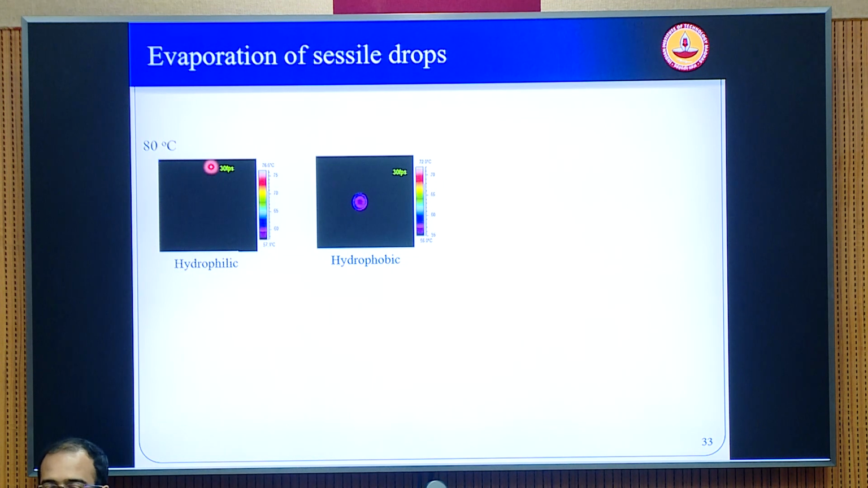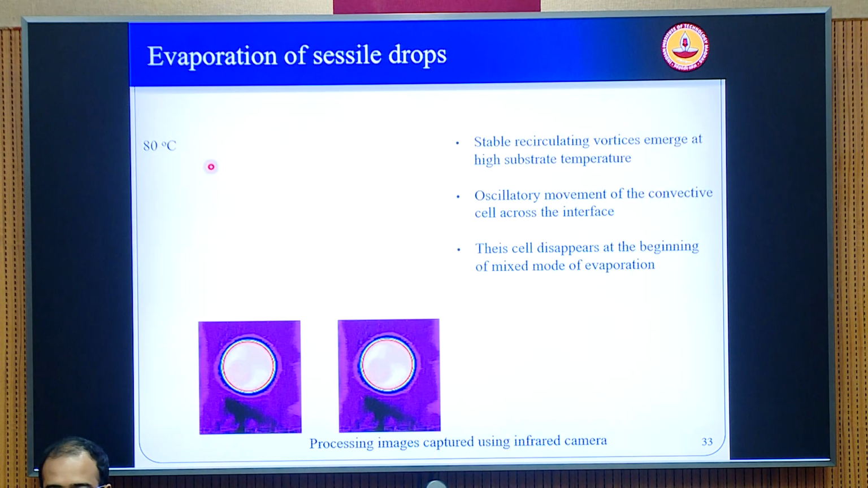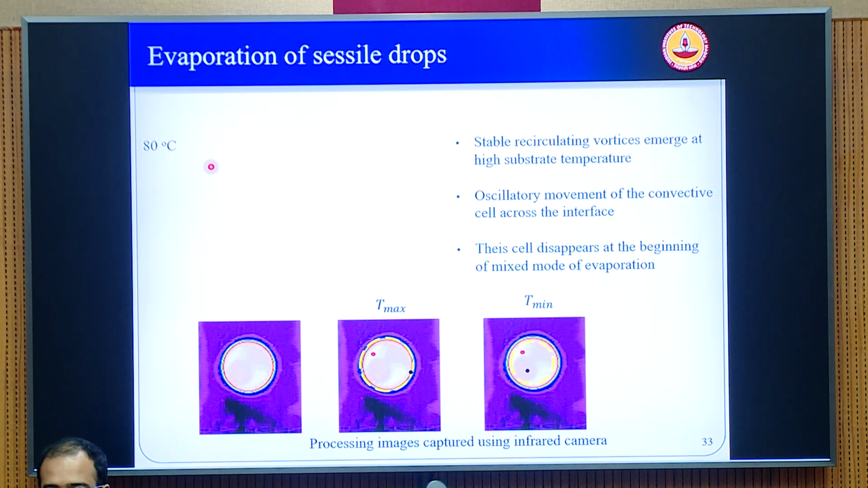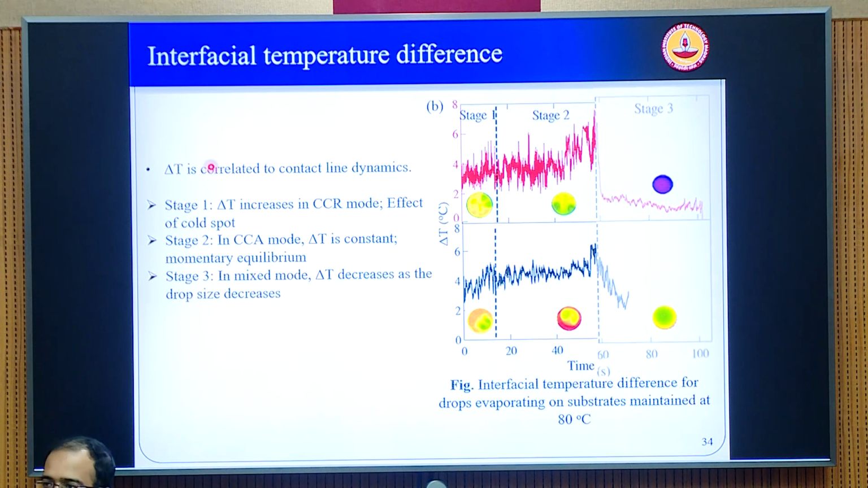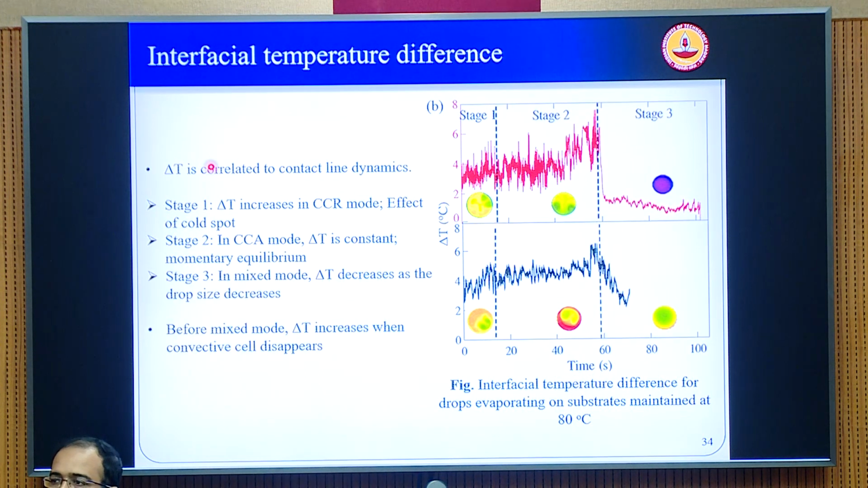At the initial time instance we found these convection cells were predominantly due to the Marangoni effect. Later, the buoyancy effect slowly took over, and these cells disappeared from the infrared imaging. But internally, with the micro PIV, we saw the circulation pattern reversing and anti-clockwise vortices being formed, which is your conventional natural convection.